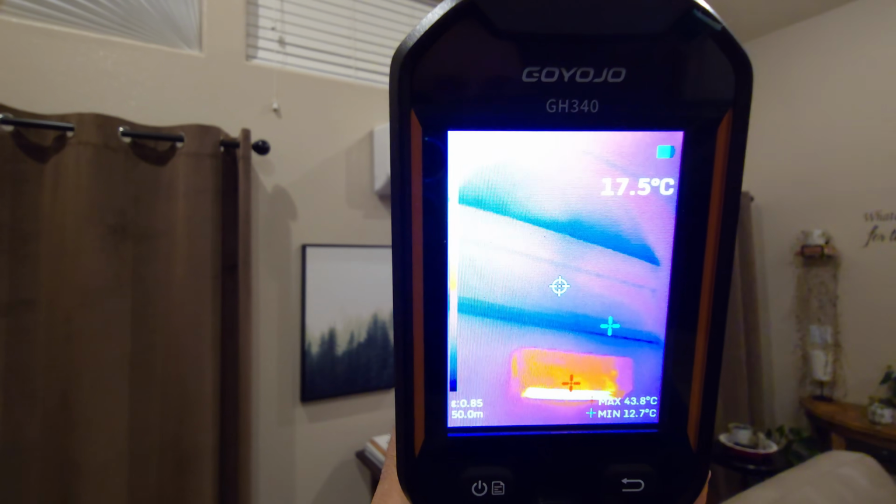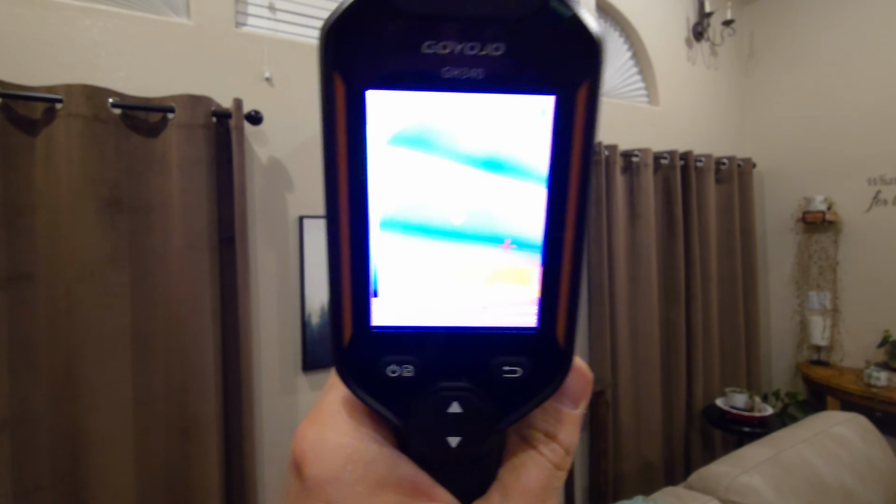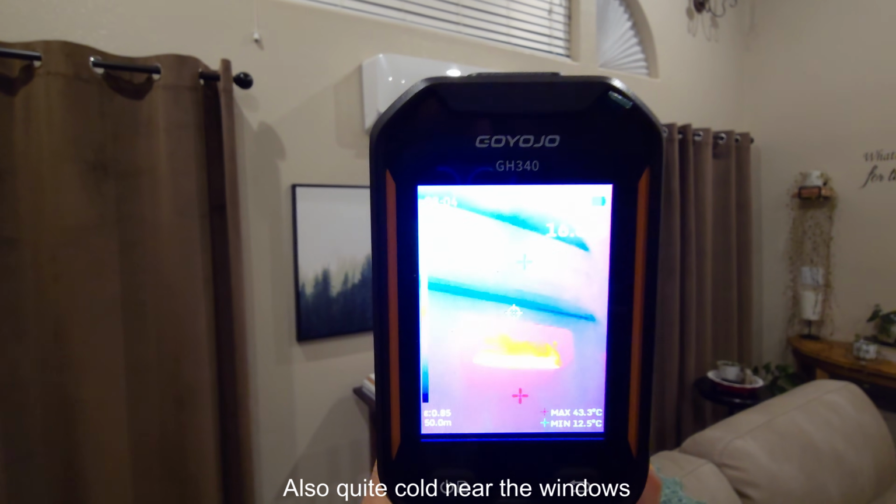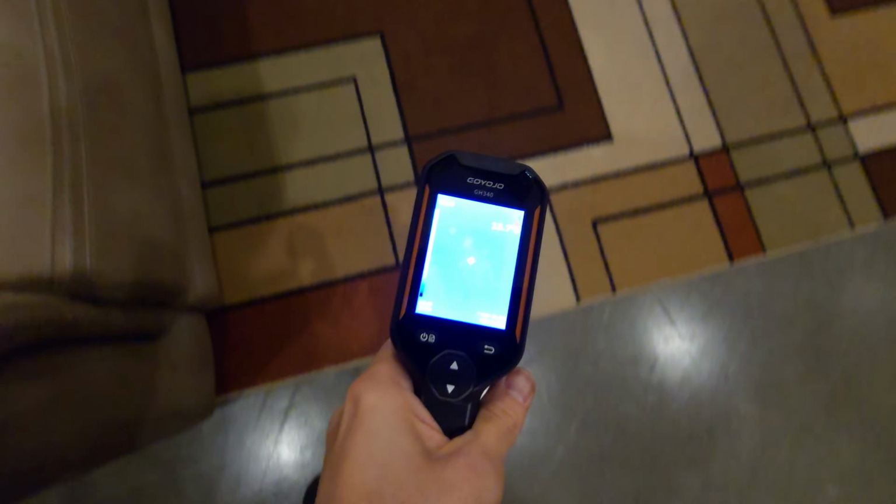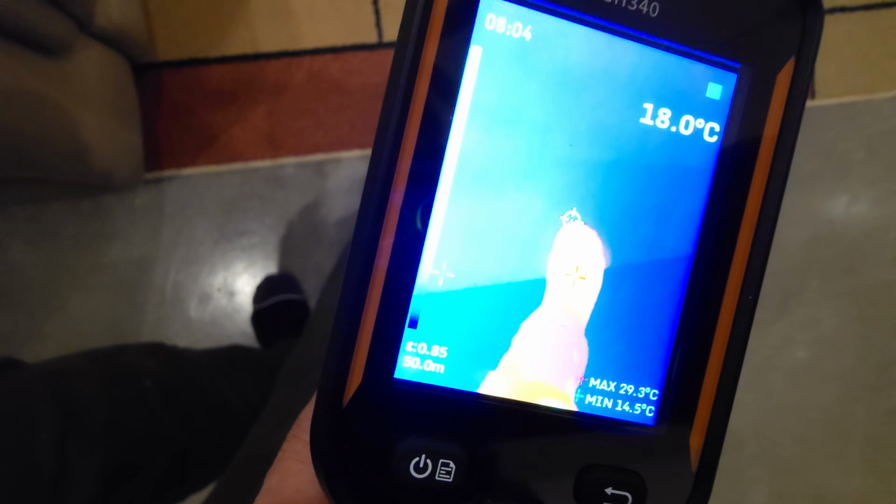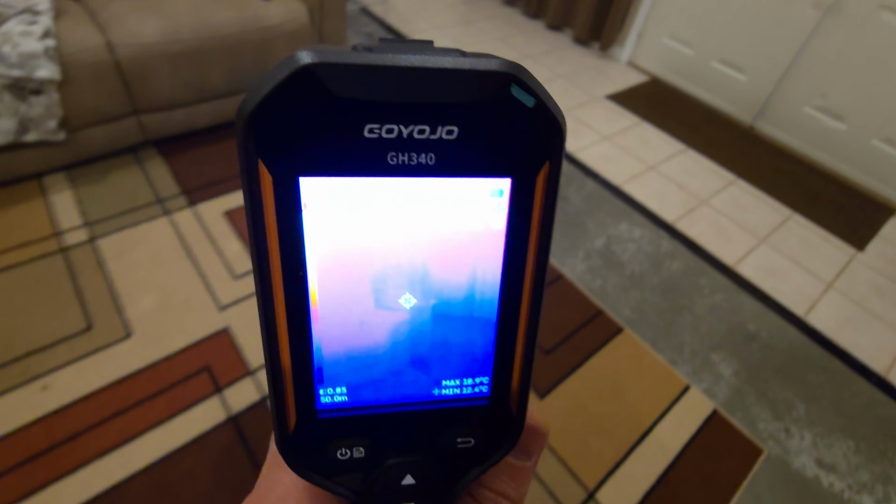Super handy. Okay, so we can see right here my ductless heat pump. It's on hot right now, and obviously it's got a lot of hot air coming out of there. You can see my foot in the thermal image here. You can see compared to the surrounding area, it's coming off hot.